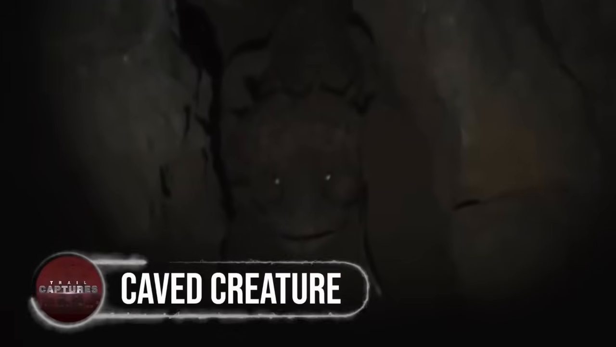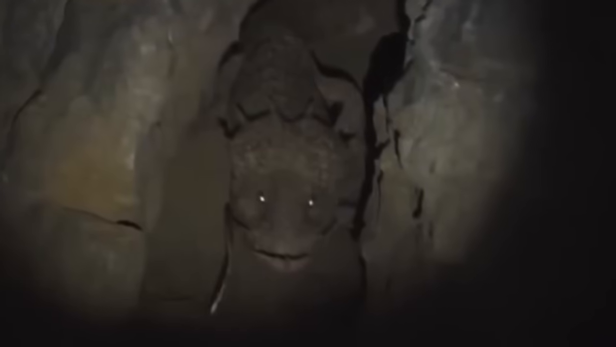Caved creature. Upon hearing many rumors of an unknown monster living inside one of the caves in the jungle, this team of explorers decided to go and look for it. Setting up the camera at the entrance of the cave, as the group went inside, they saw this terrifying-looking creature coming from inside. Rushing towards the men, it came to attack them, but luckily spotting it on time, the group made it out alive, but could never know what that caved creature was.